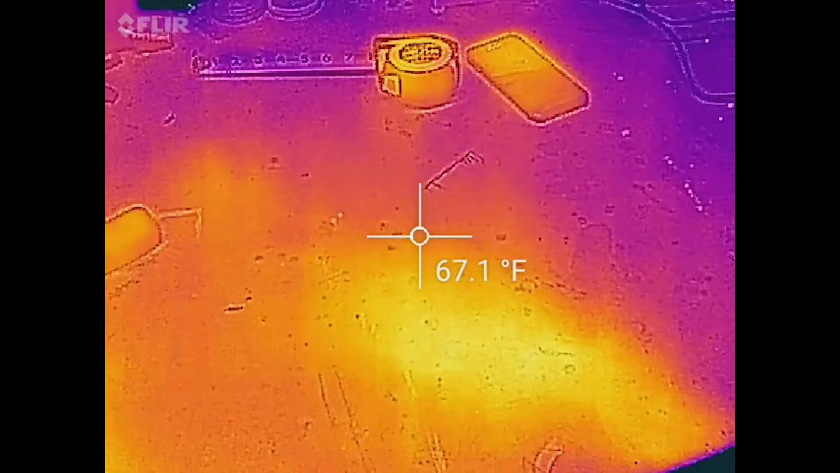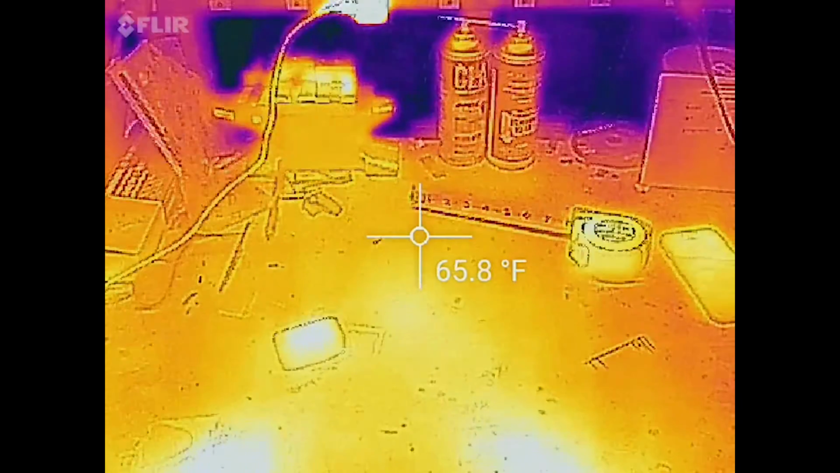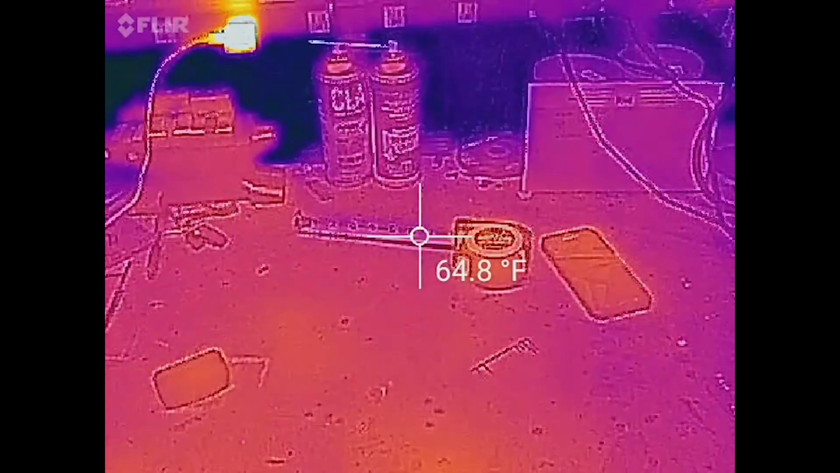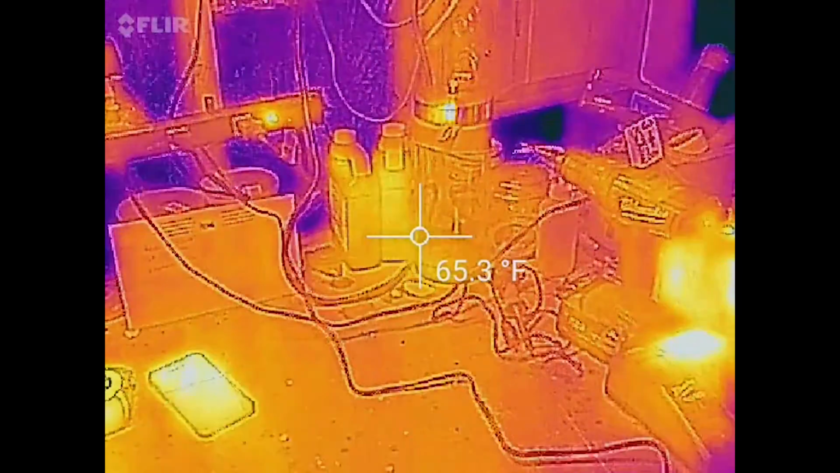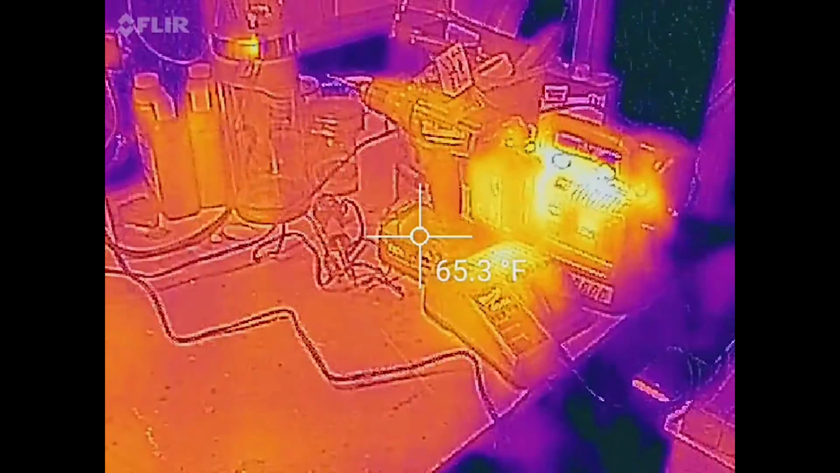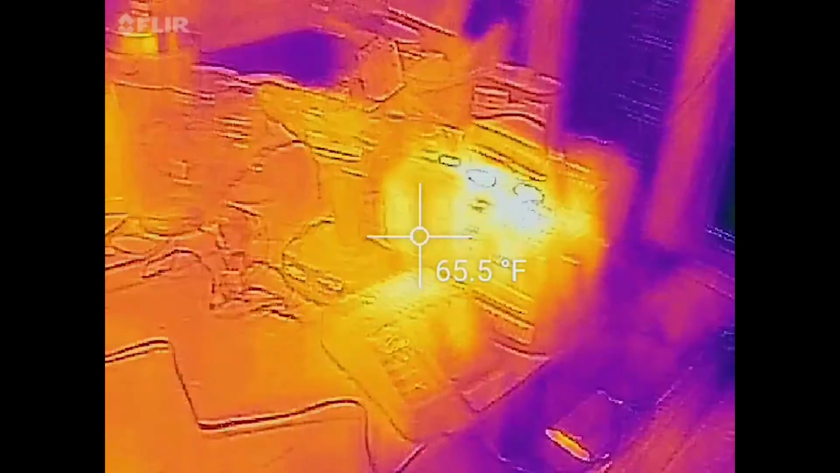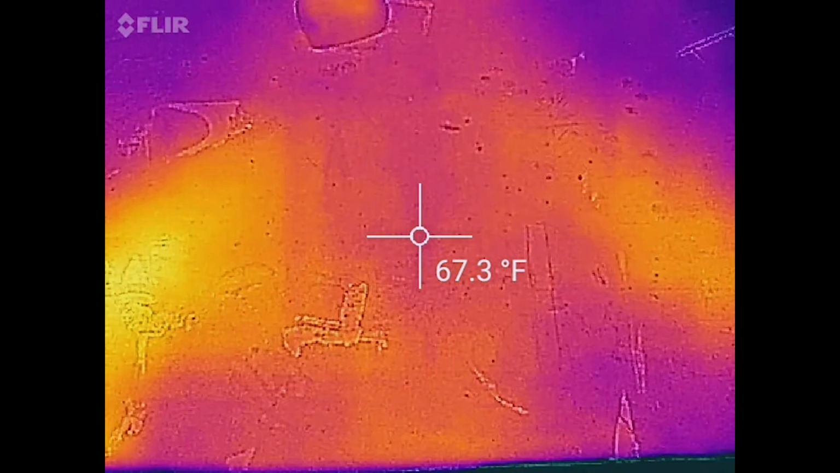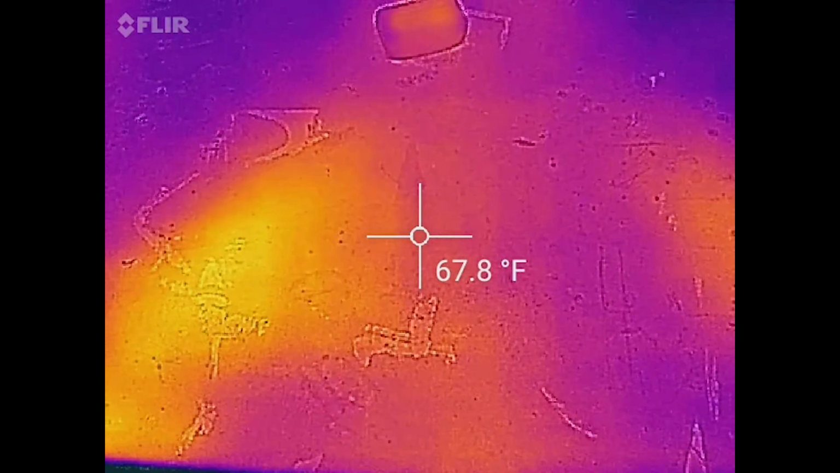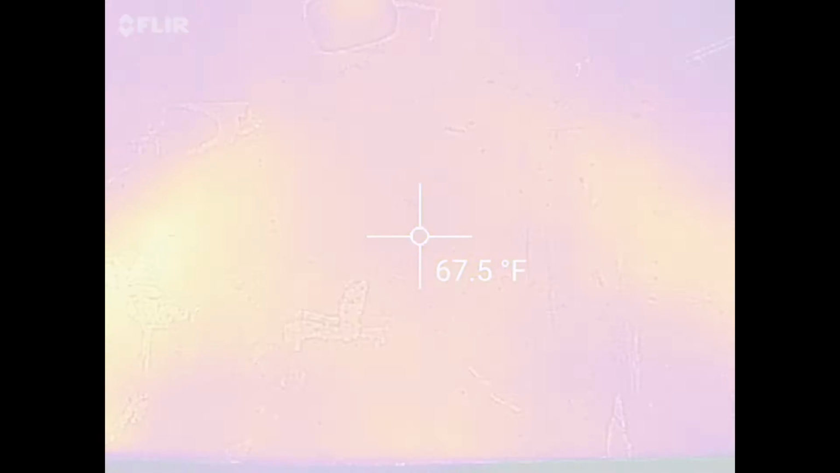So anyways, hope you guys like this review. I hope that this may help some of you on making a decision on which route you want to go. I would really like to put my hands on a Seek. I do like my Flir. I mean, I would still buy one at this point in time. So that's the Flir One in a nutshell.